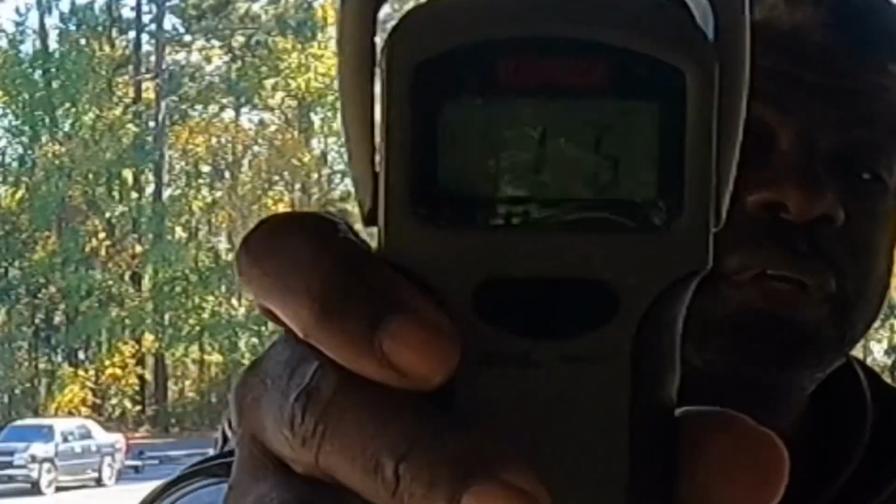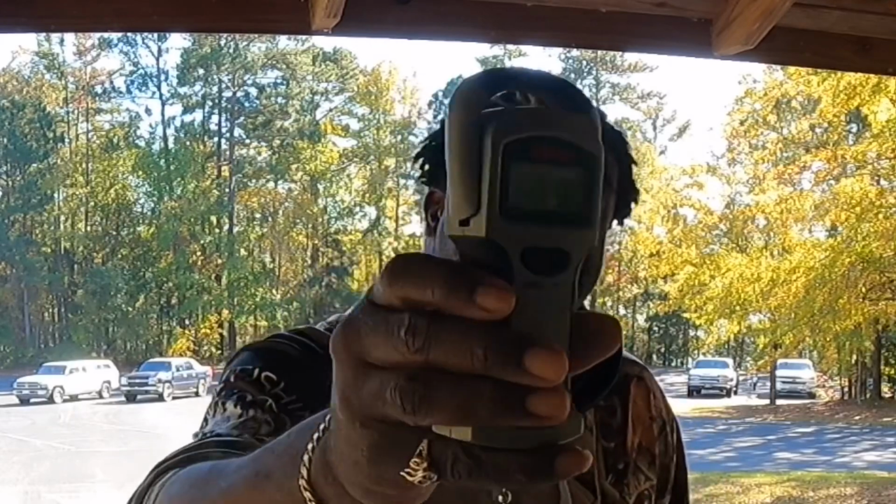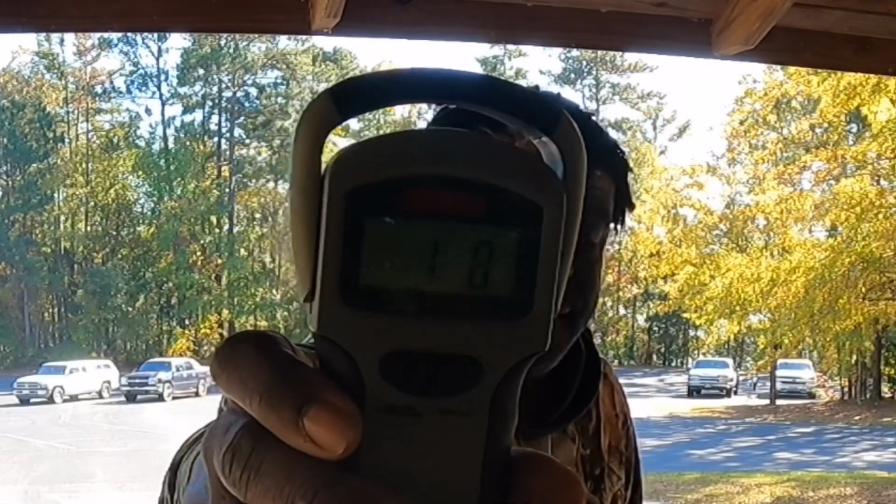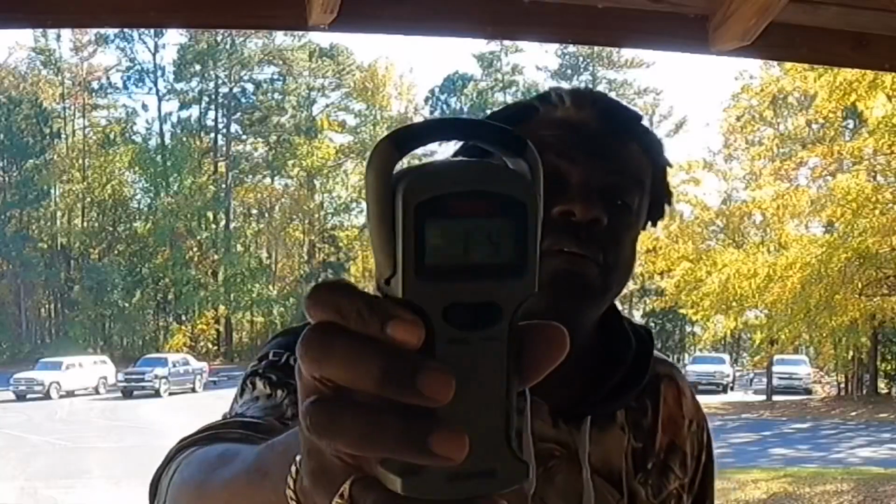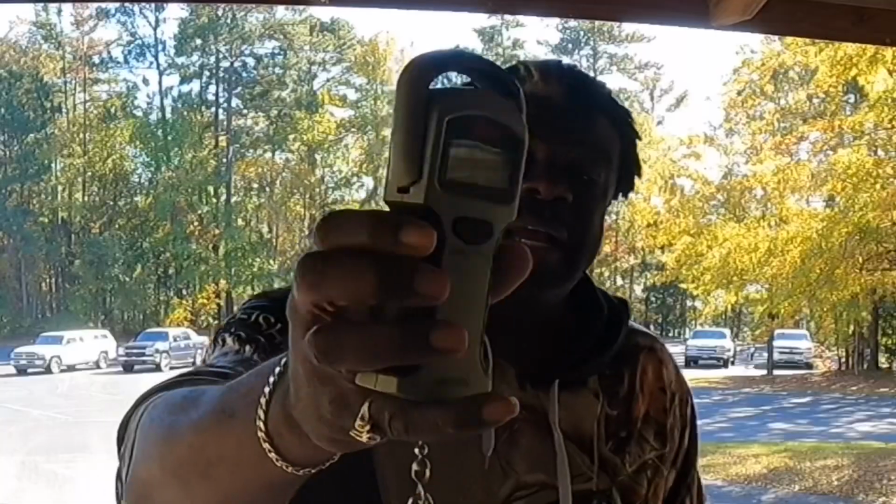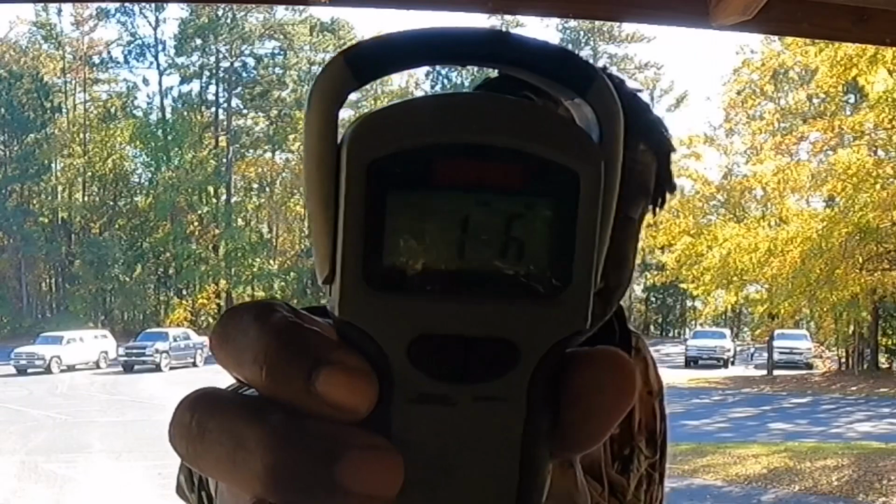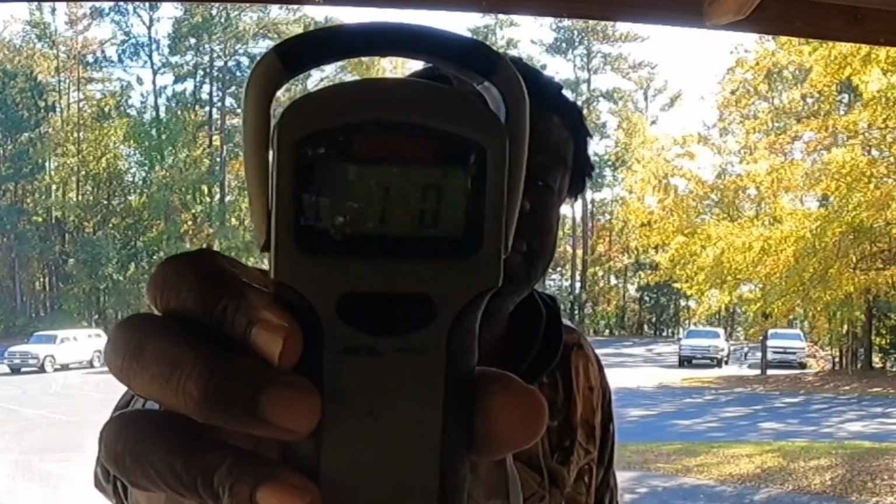Big Shirley number 2, 1 pound 6 ounces. Big Shirley number 3 is hard to tell, but they all gonna get it. 1 pound 8 ounces, that's 1.5 pounds. Number 4, 1 pound 4 ounces, that's 1.25 pounds. 1 pound 6 ounces, a little over 1.25 pounds. Got this one, right at 1 pound.